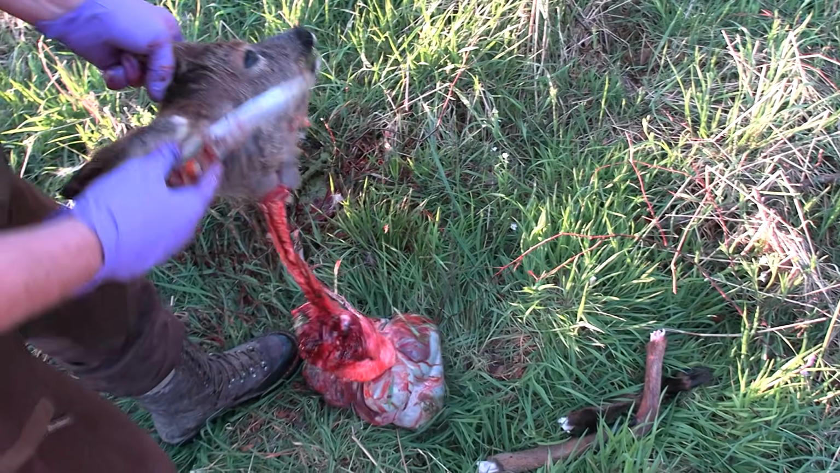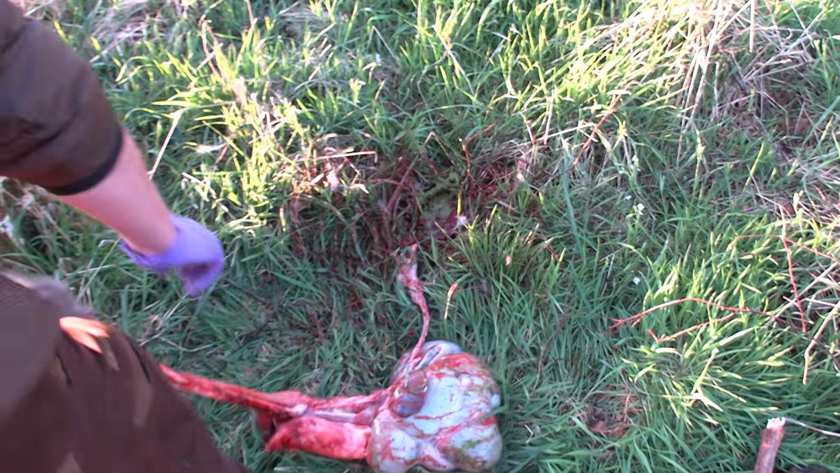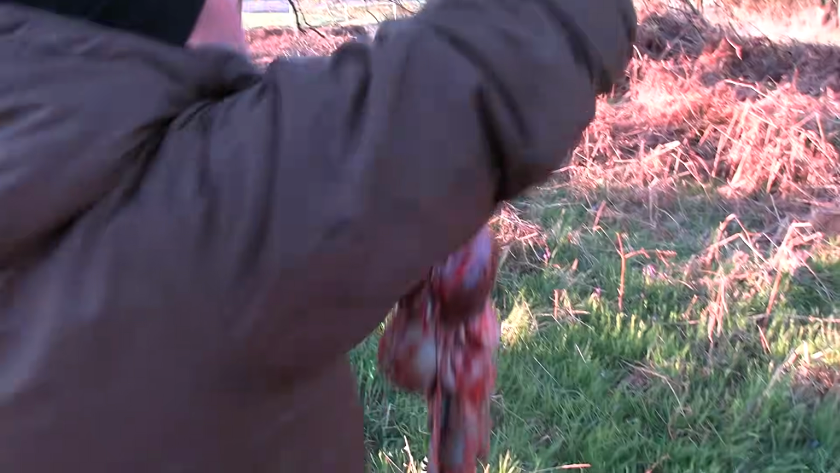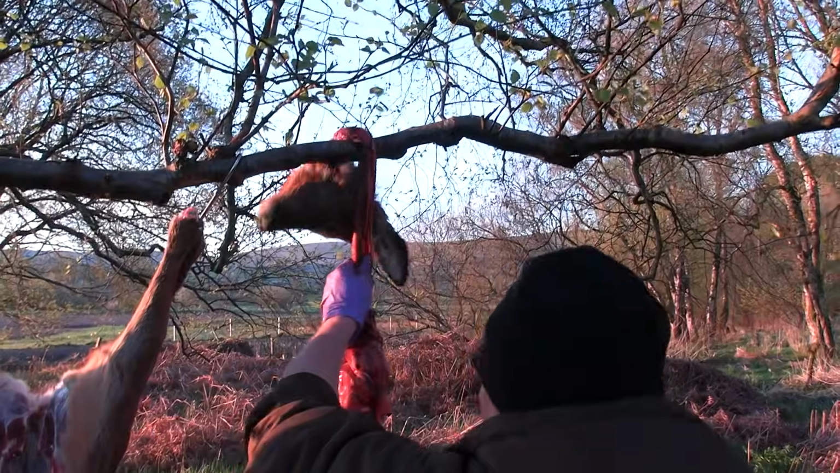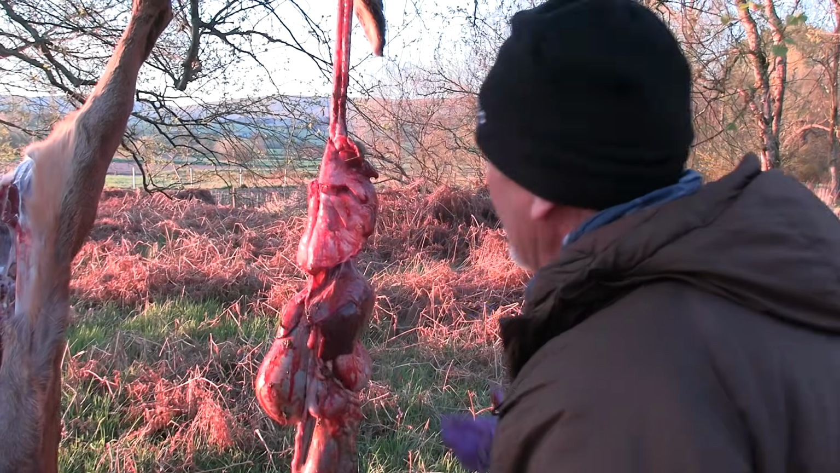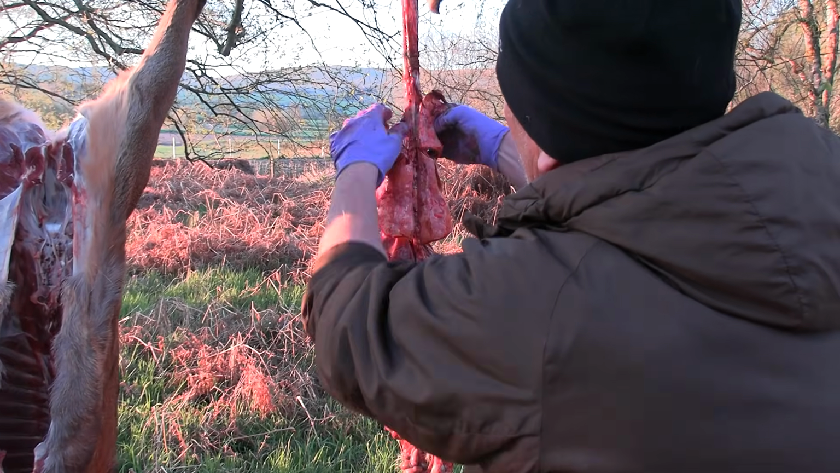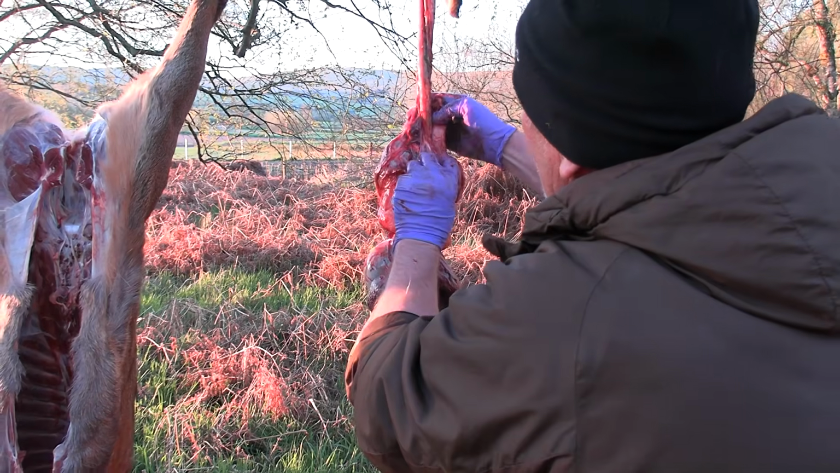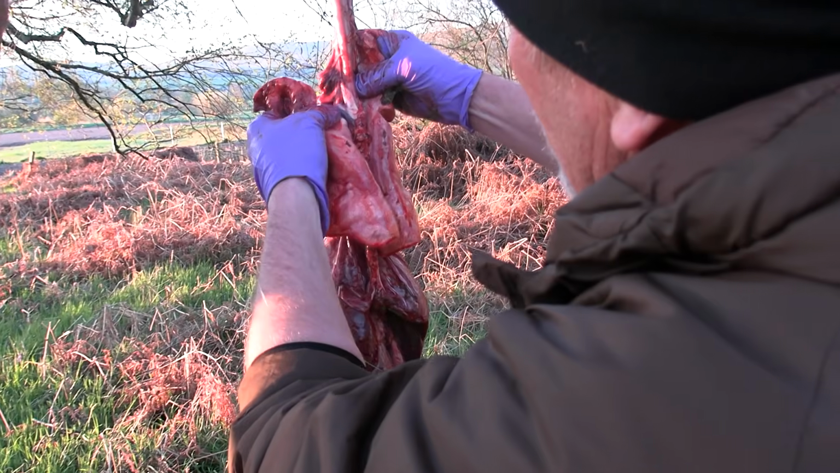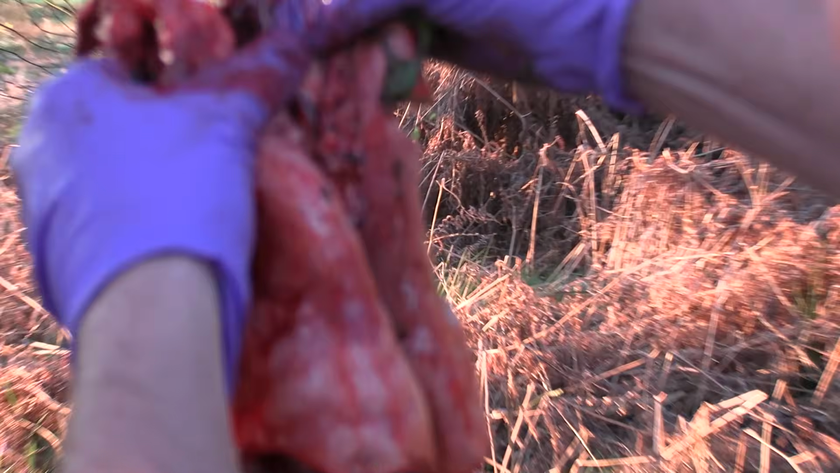You can actually hang this over, if you wanted to do your inspection without bending down. What you can do is hang the head over a branch, it'll hook on and it allows you to work. So you can work down through your carcass, come down to the upper and lower bronchial lymph nodes. A bit tricky to see when you've got a good shot deer, but again, there we go. Not swollen, not enlarged.